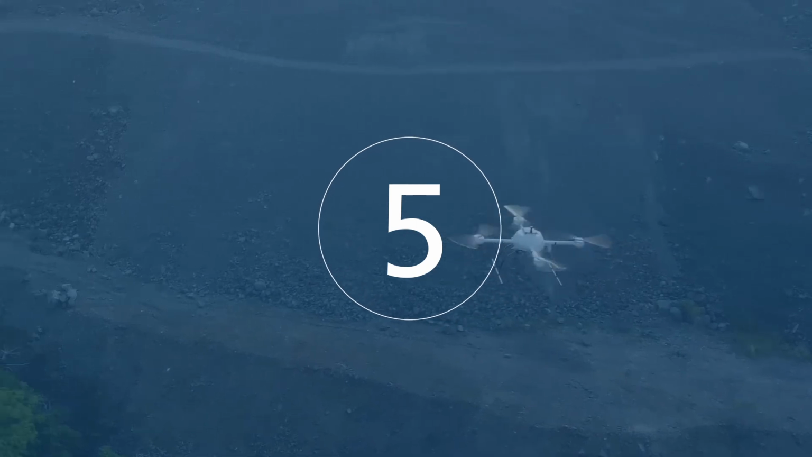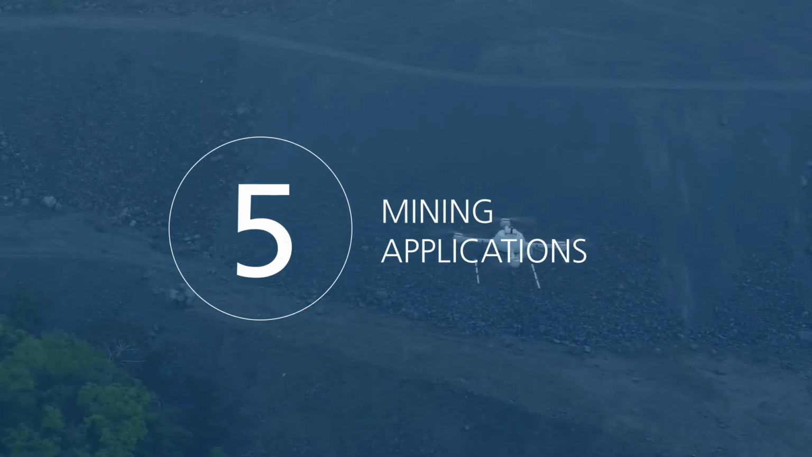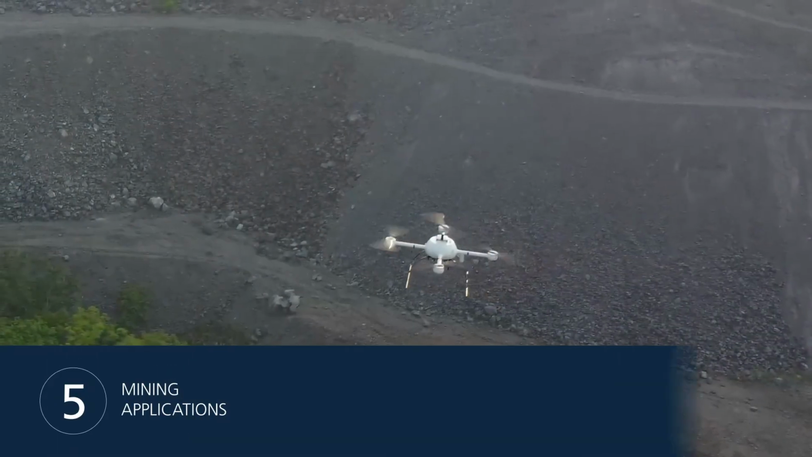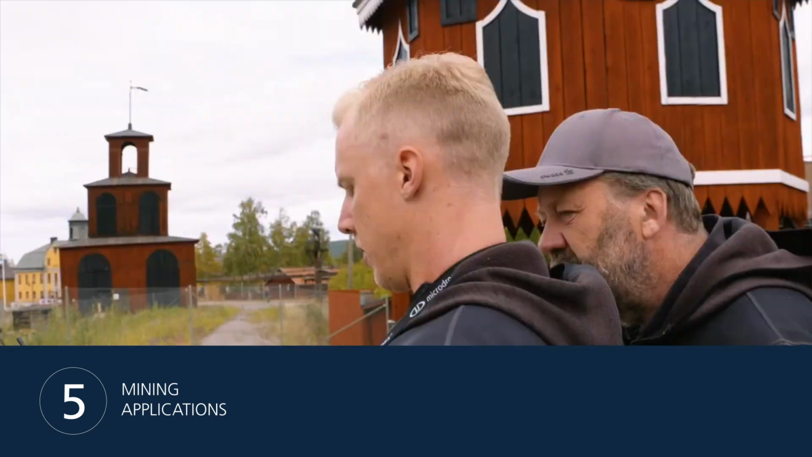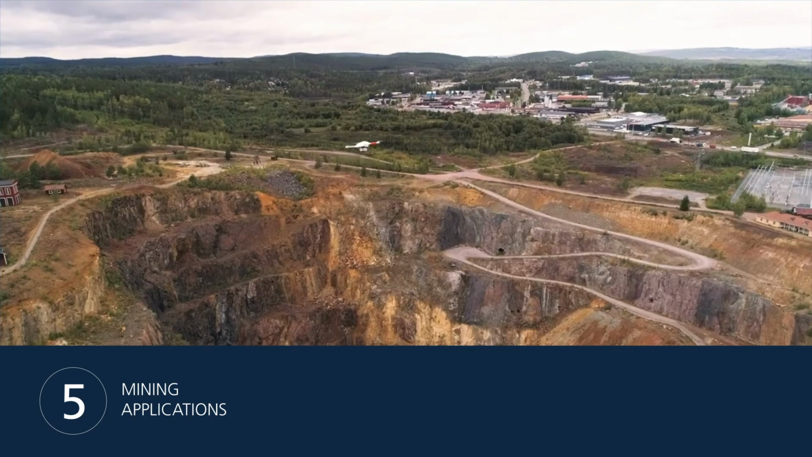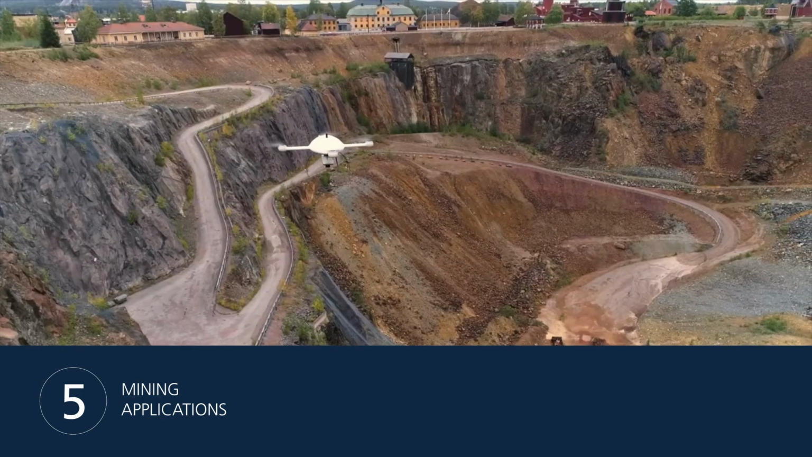Number 5. Mining applications. Drone LiDAR proves to be an excellent instrument for calculating volumes of material in open-pit mines without disrupting work on the ground. Integrating drones into mining workflows cuts time, cost, and risk exposure.